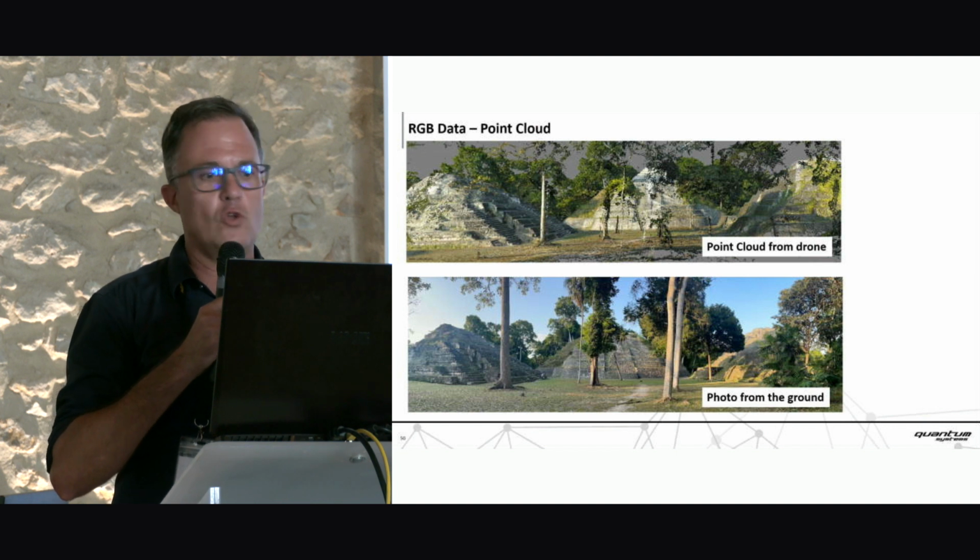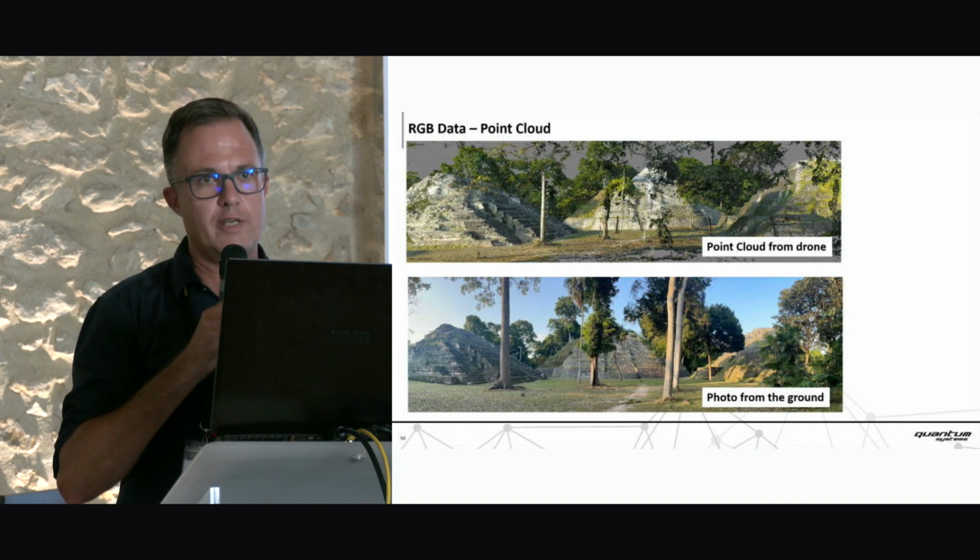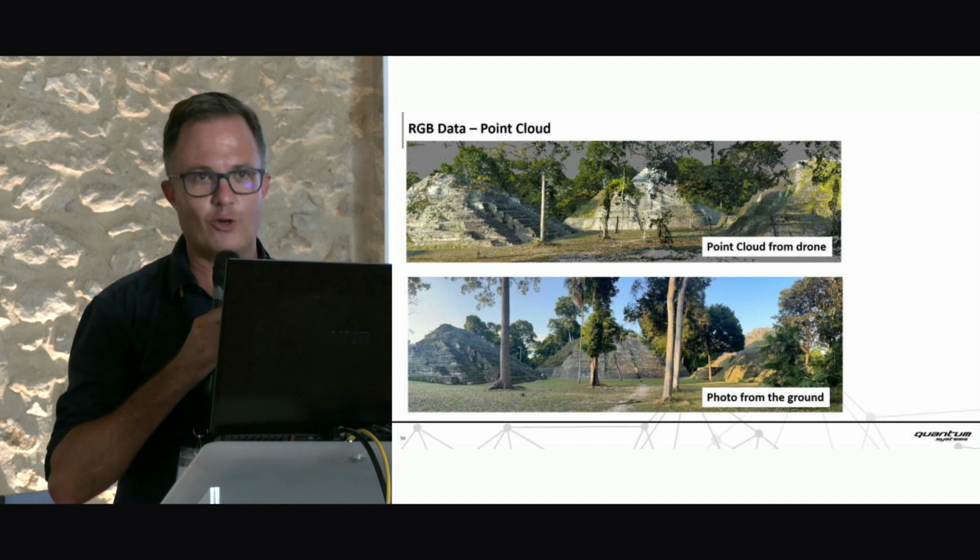But my dear friends at YellowScan, don't worry, photogrammetry doesn't work through vegetation. And processing takes a really long time.